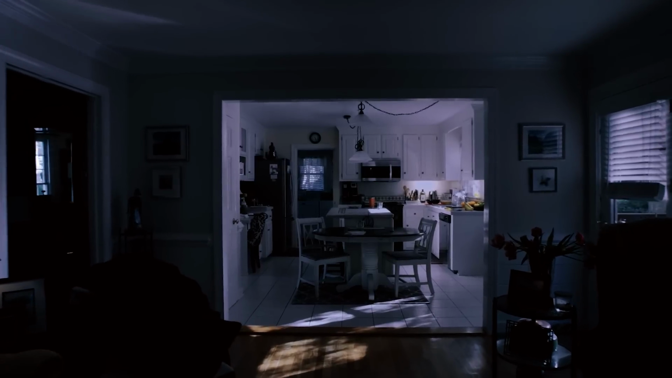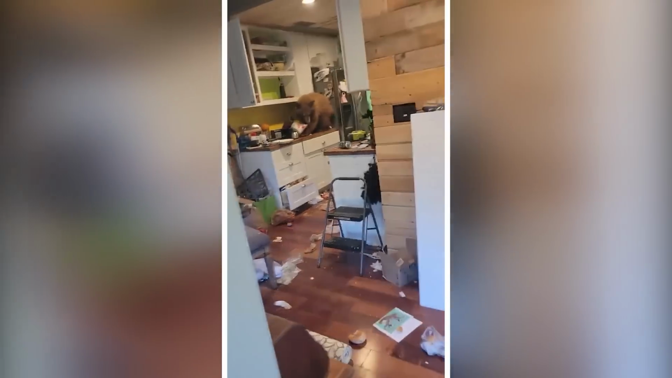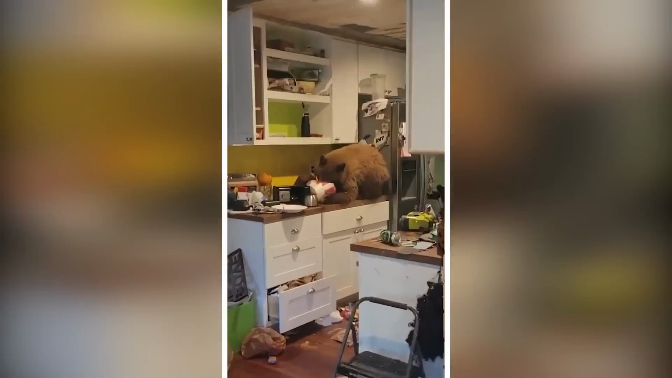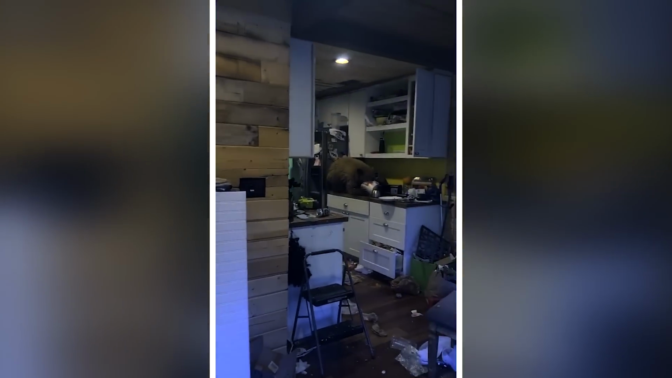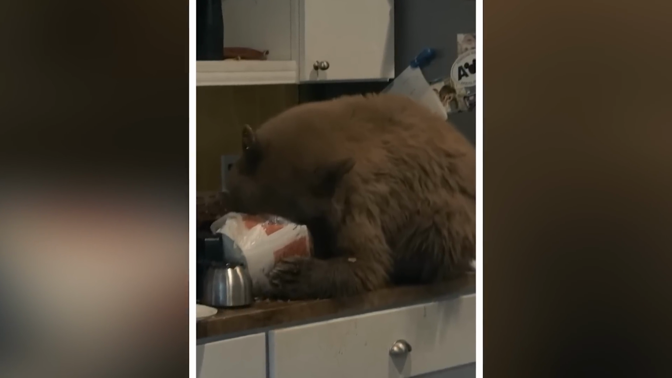Uninvited friend. Imagine walking into your kitchen and finding a furry thief enjoying your lunch. A California homeowner caught a surprising scene on camera, reminding us to keep our doors and windows locked. As the homeowner records, a big grizzly bear is seen sitting comfortably on the counter, munching on a bucket of chicken. The bear doesn't even flinch, too busy enjoying its snack.